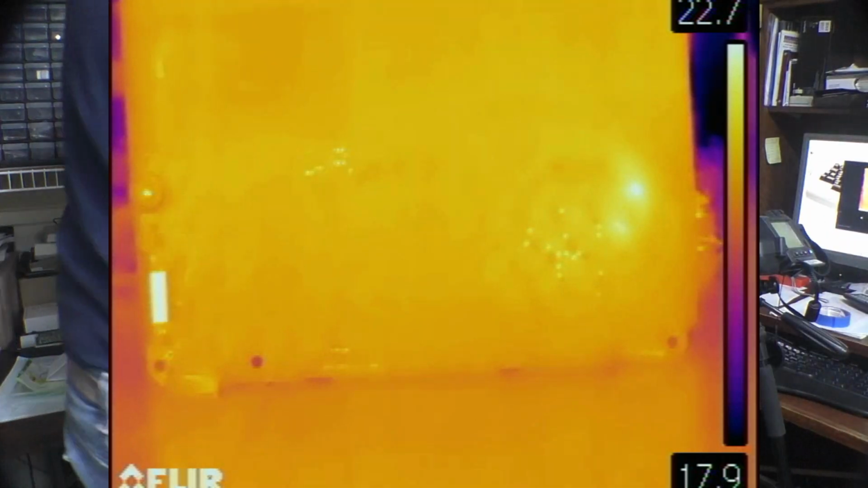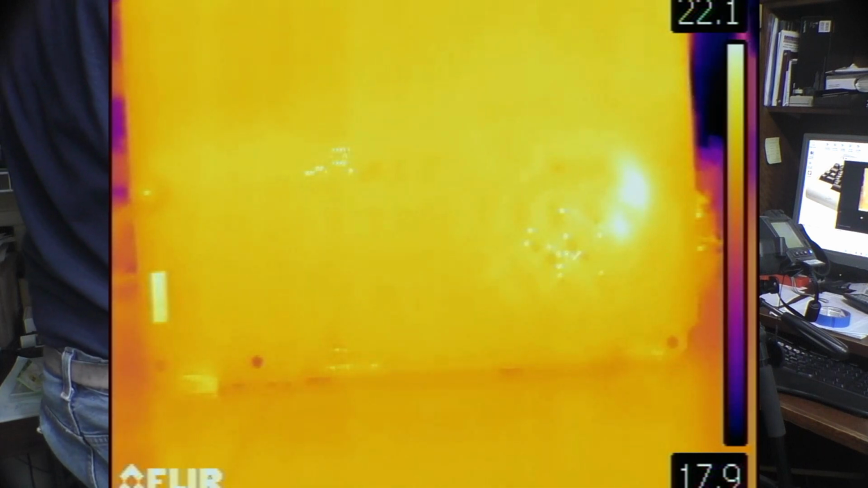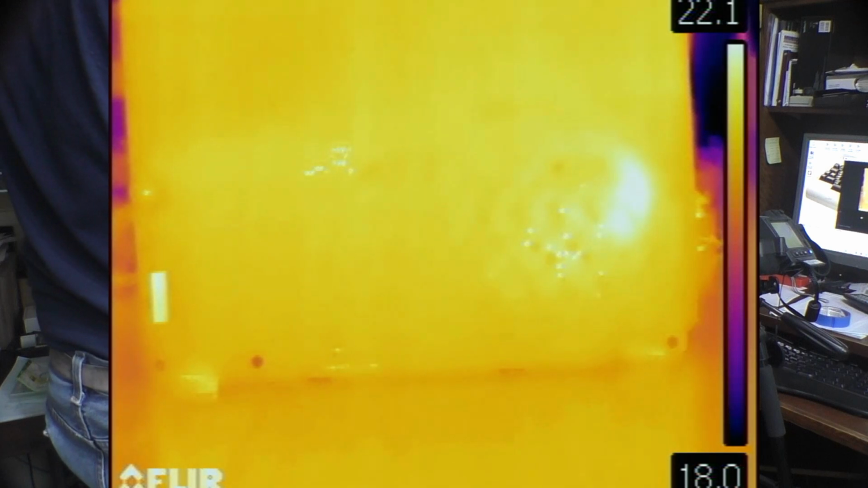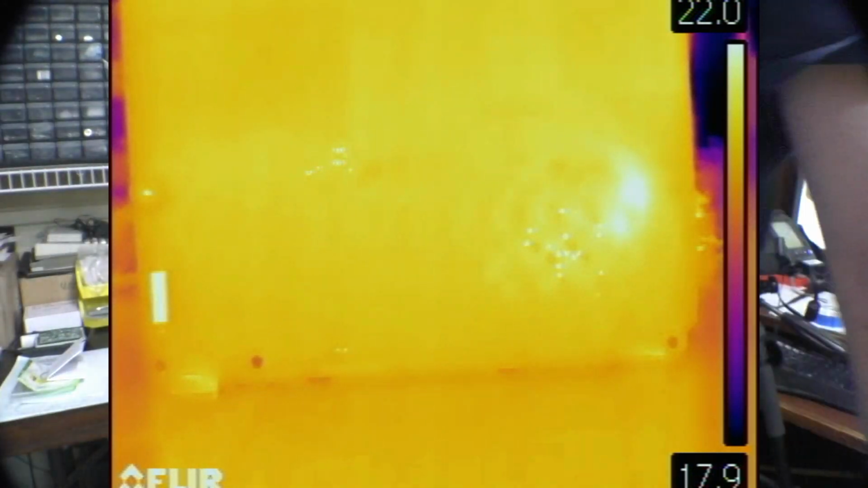Let's turn the output off. I'm going to set it to 40 milliamps, kind of on the lower end of the resolution of this thing. I bet we'll get like 50, 60 out of it. Output on, we're at 51 milliamps.